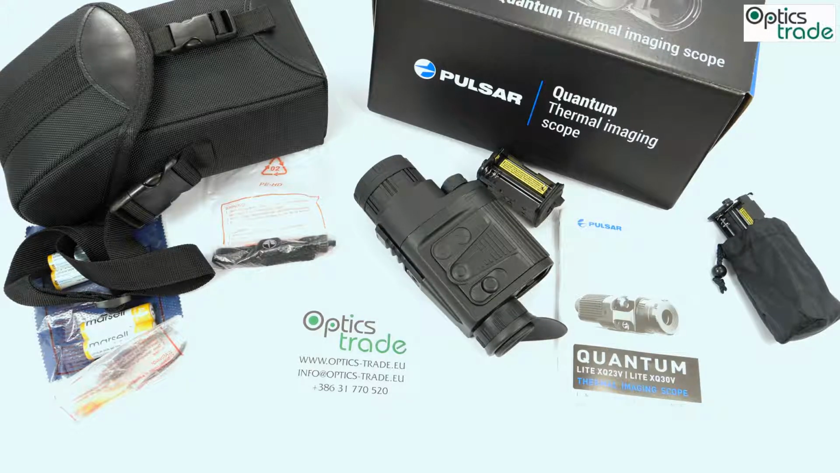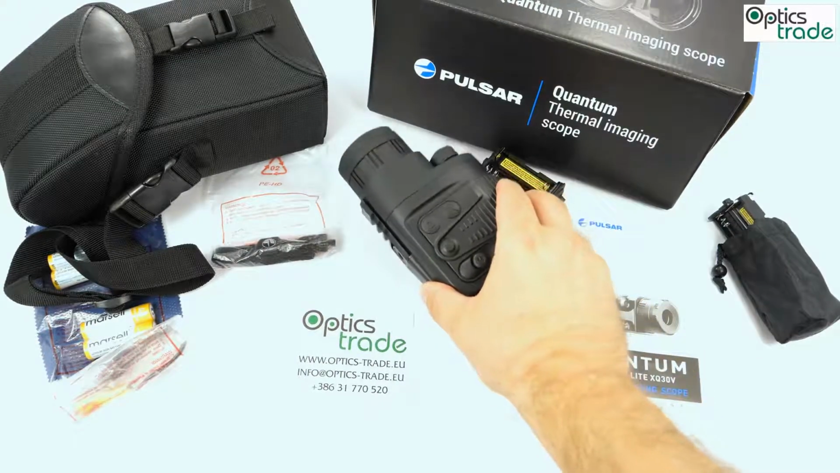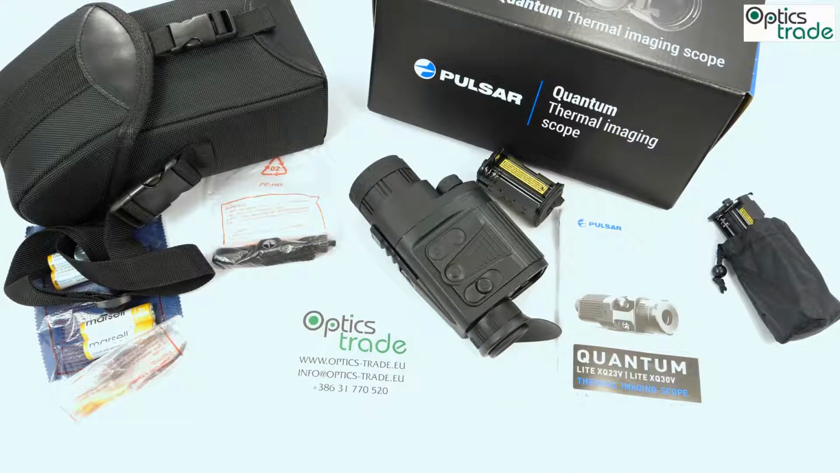Well, the main difference between these two models, which are so similar, is that the smaller one, this 23, offers a wider field of view. And the bigger one, the 30mm, offers a little bit more range of detection, a little bit more detail. So 800 meters compared to 900 meters, and 22 meters of field of view compared to 29 meters.